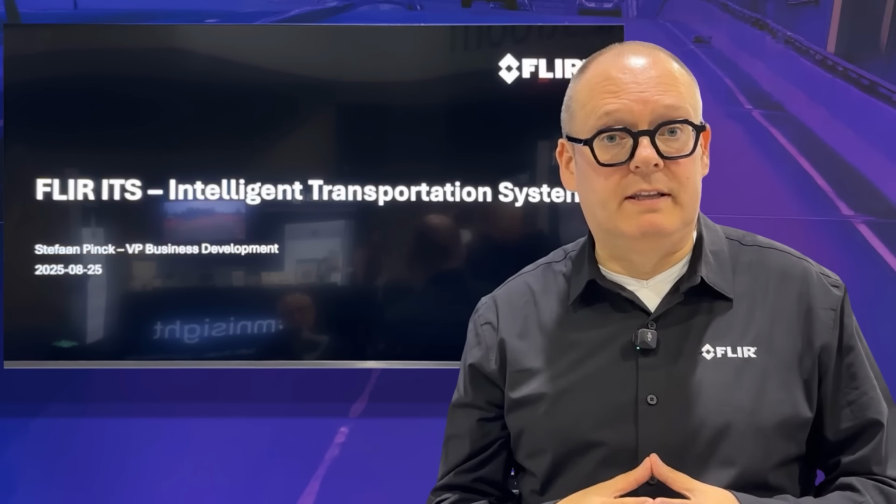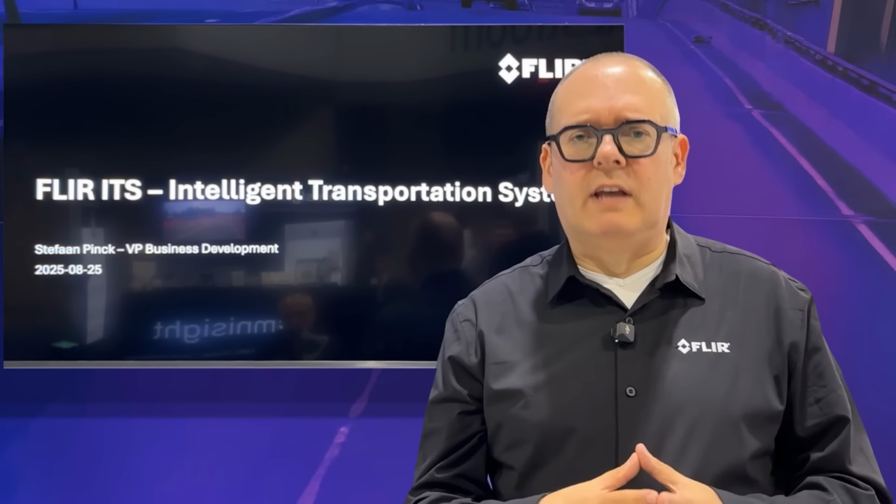Let me go back a little bit in time, because in the company that in the end FLIR acquired, Trafficon, we have been using visual cameras for a very long time to do our detection. It's a very good technology, visual cameras. The big problem is that in certain weather circumstances or in certain night conditions, it becomes more challenging to detect accurately. So we have tested other technologies.